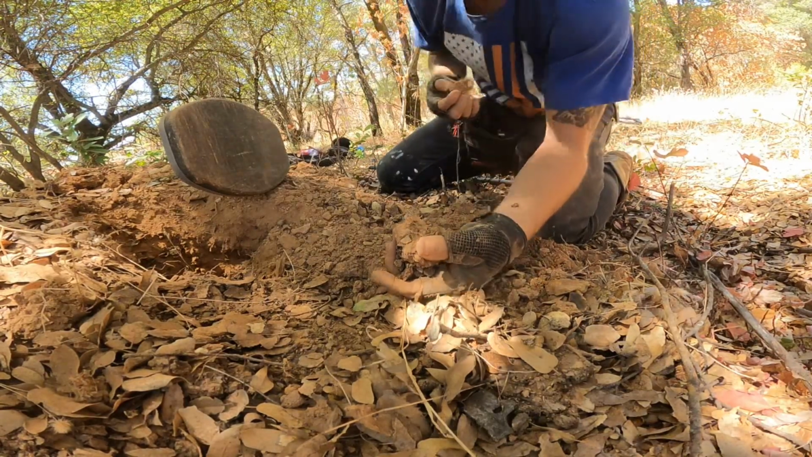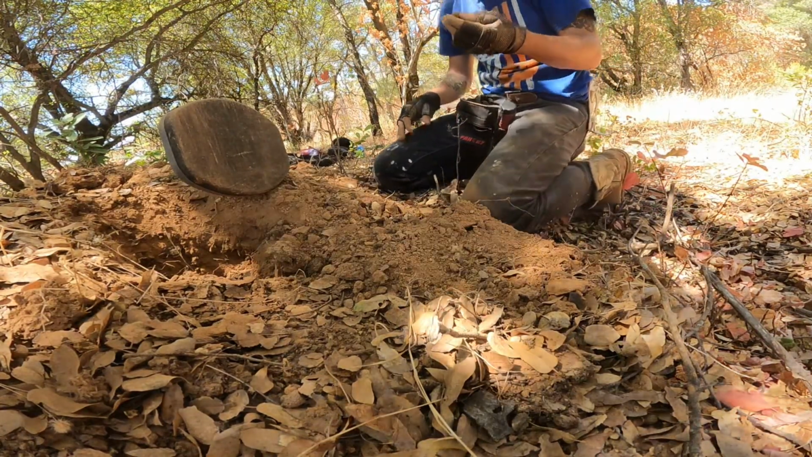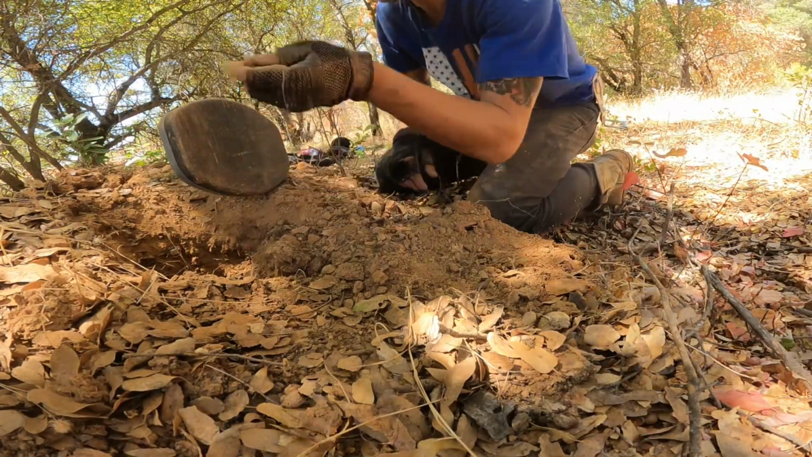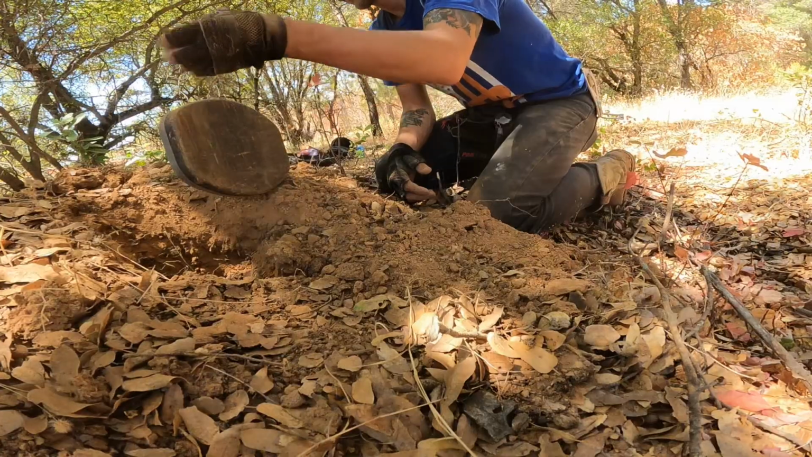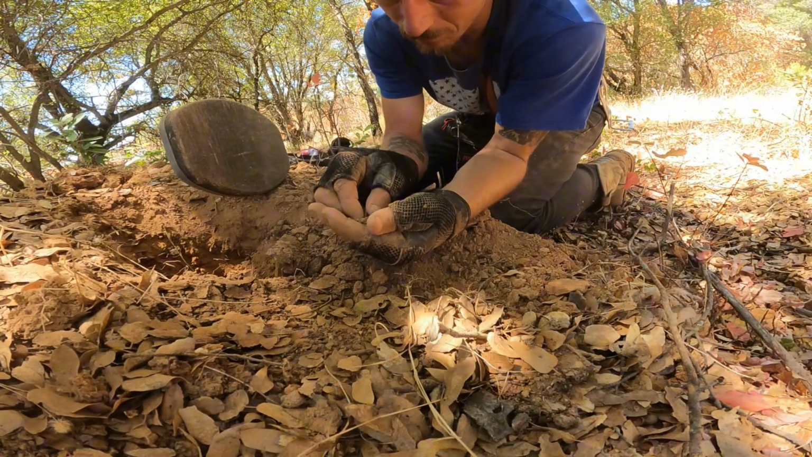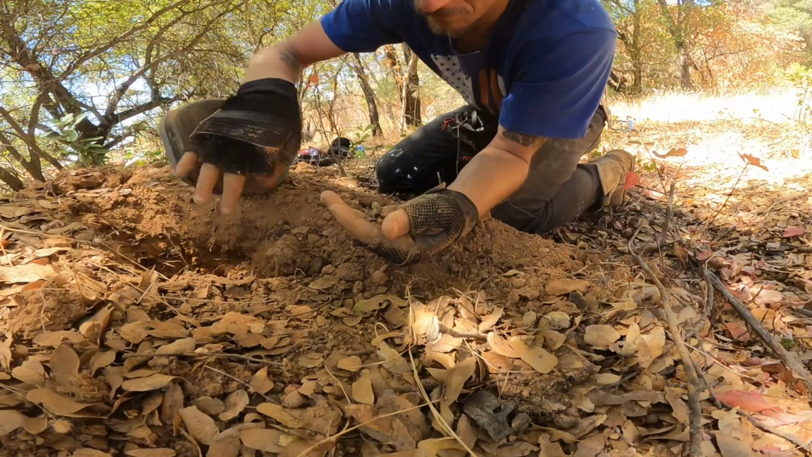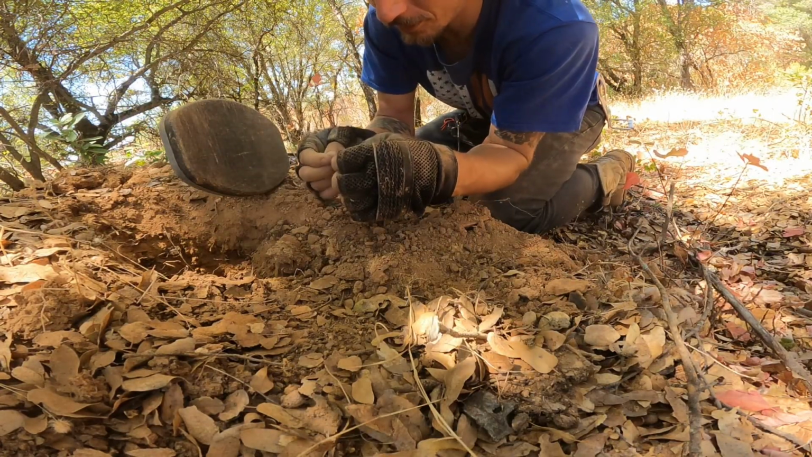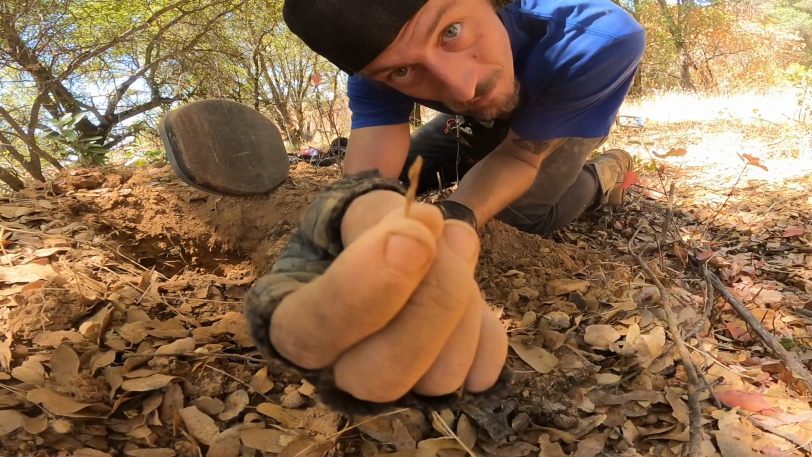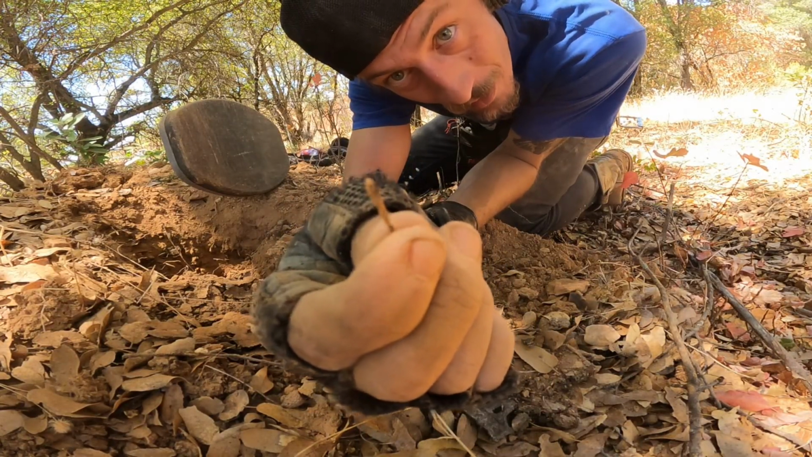I guess y'all can hear it now. And she's screaming, whatever it is. It's in this clump. There it is. Piece of iron. Very small piece of iron.